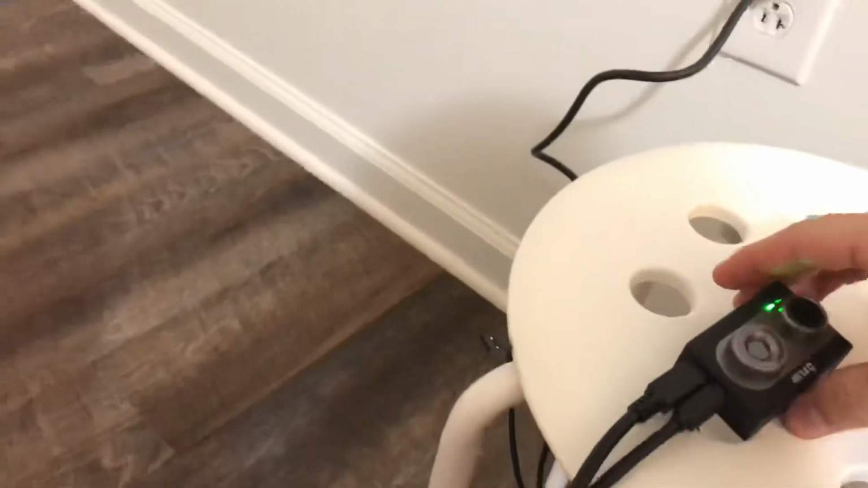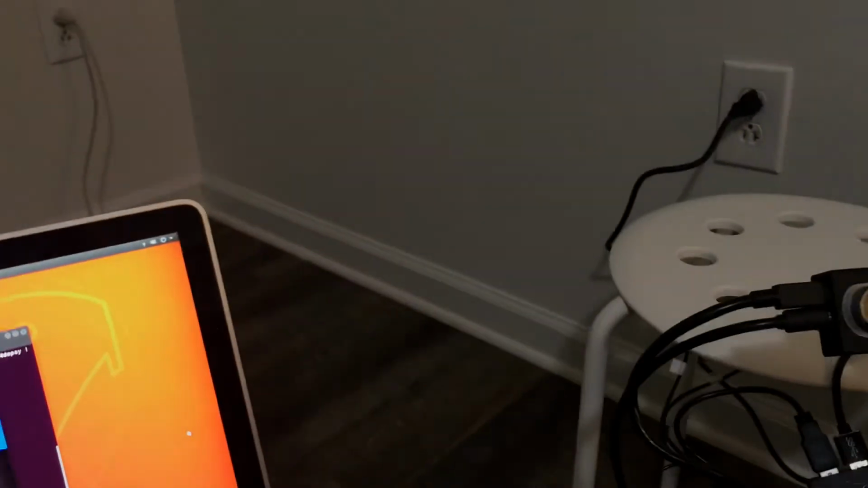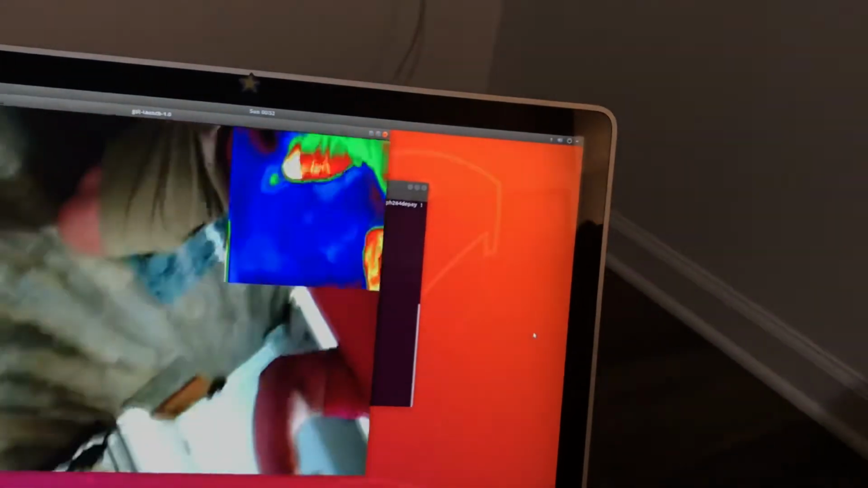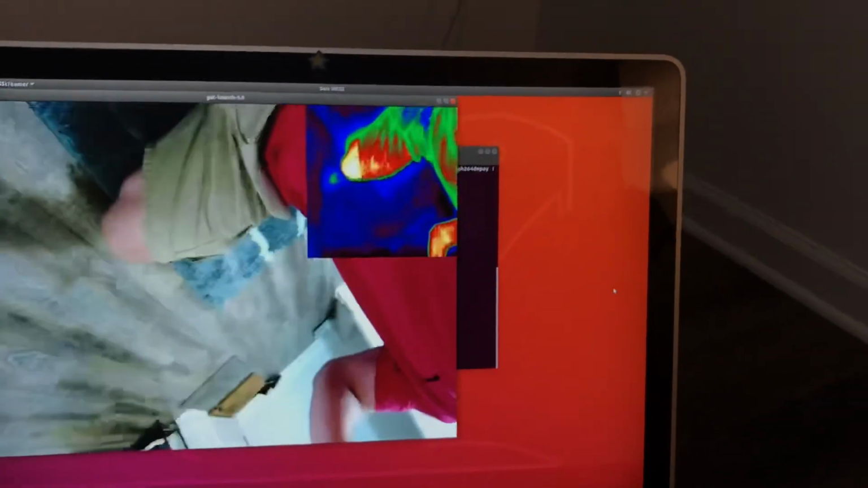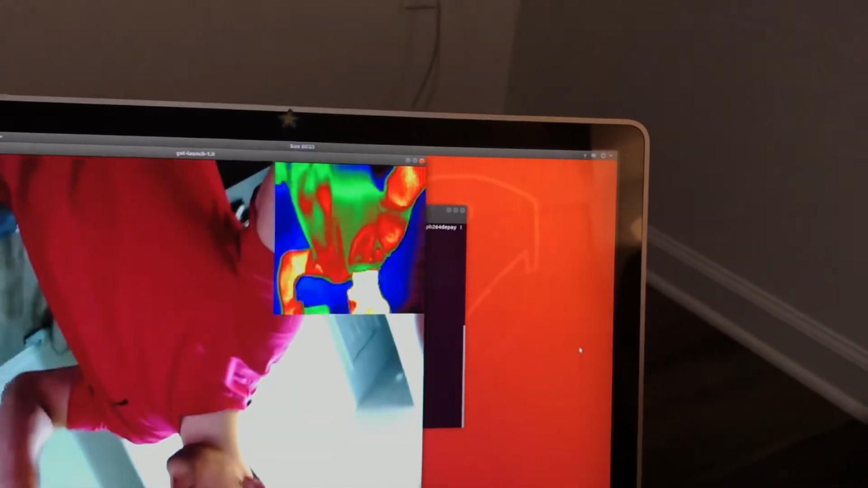And you're saying, well, what is this? Well, the camera's facing the ceiling at the moment, so if we face it at ourselves, or maybe I don't want to see my ugly face, maybe I'll point it at something else. You see that it is in fact visual. Now, this camera's pretty high, but we are getting some footage here.